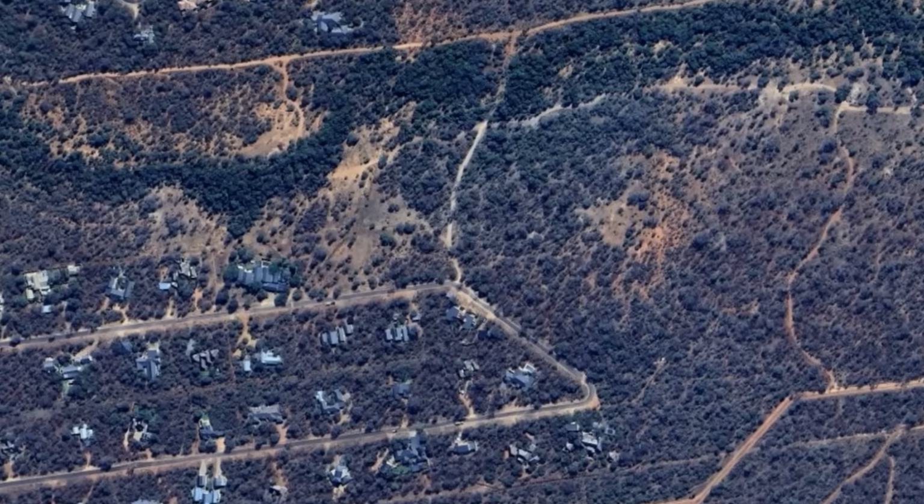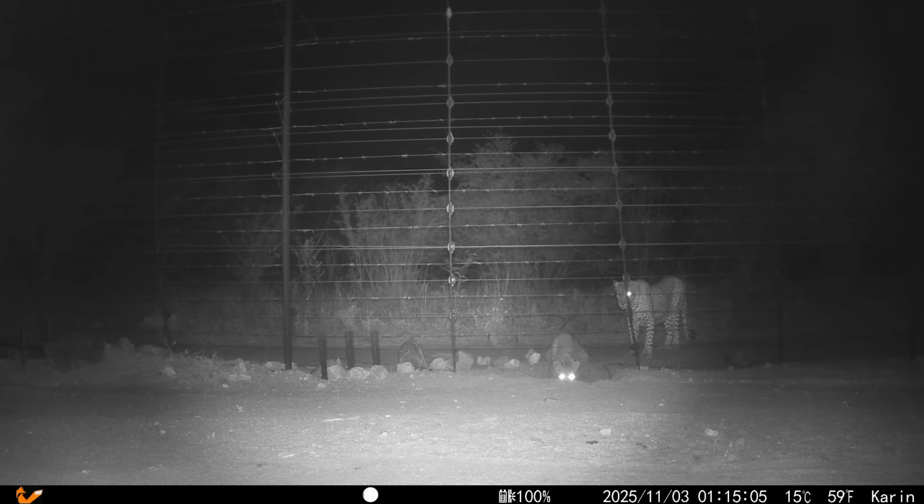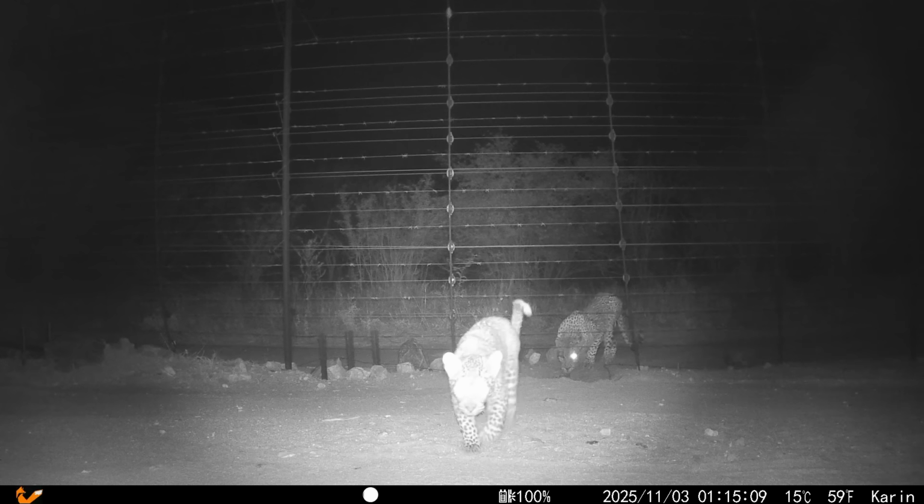South of Second Bridge, along the boundary of the estate, Karen's camera monitors a hole in the fence line, mostly to keep an eye out for Kalúa and her cub. But as you'll see, plenty of other creatures come past here as well.